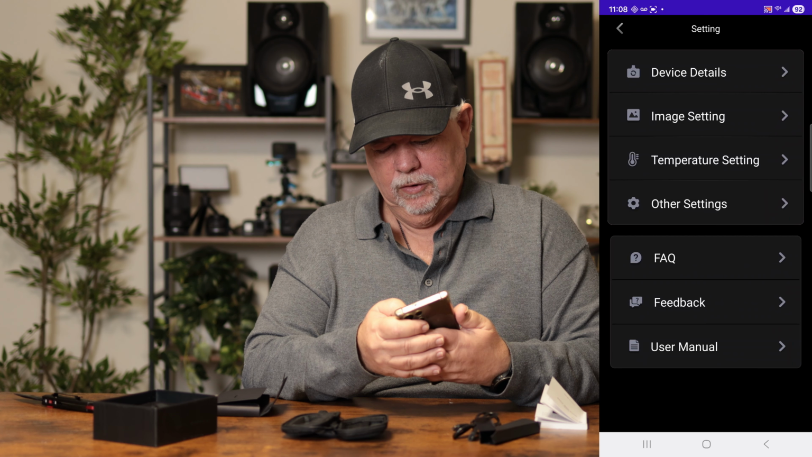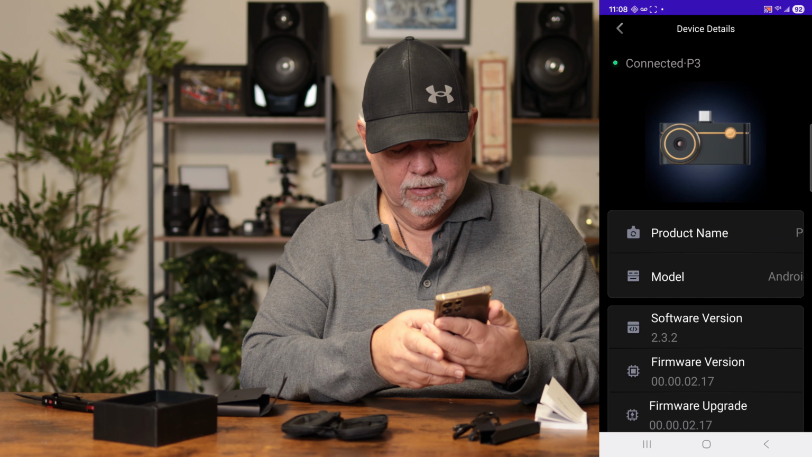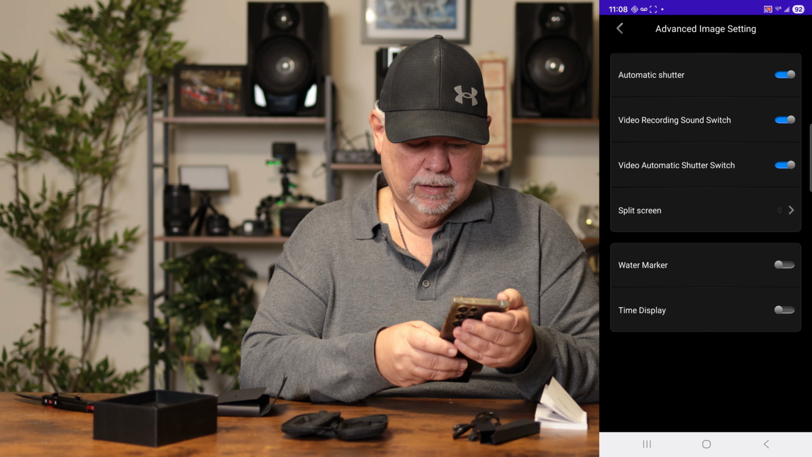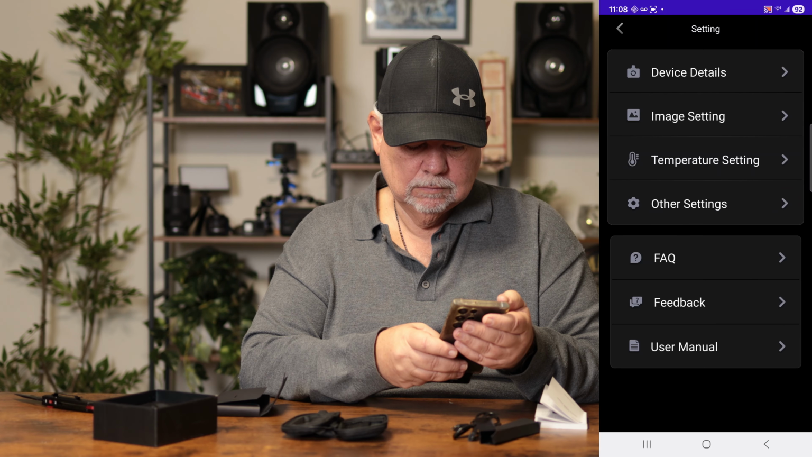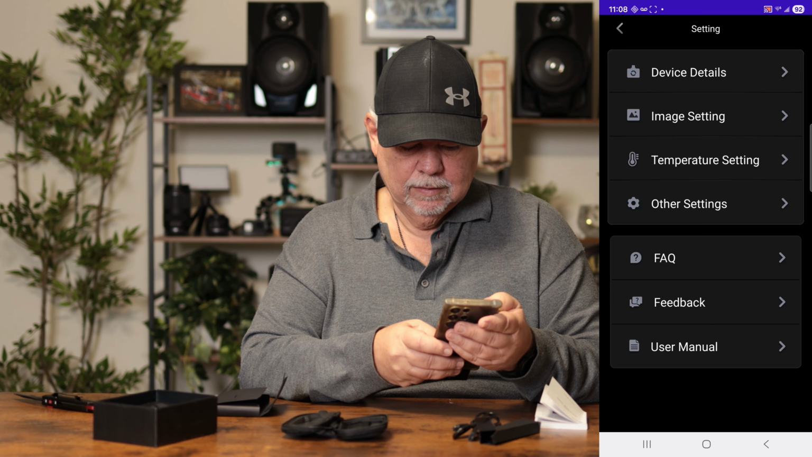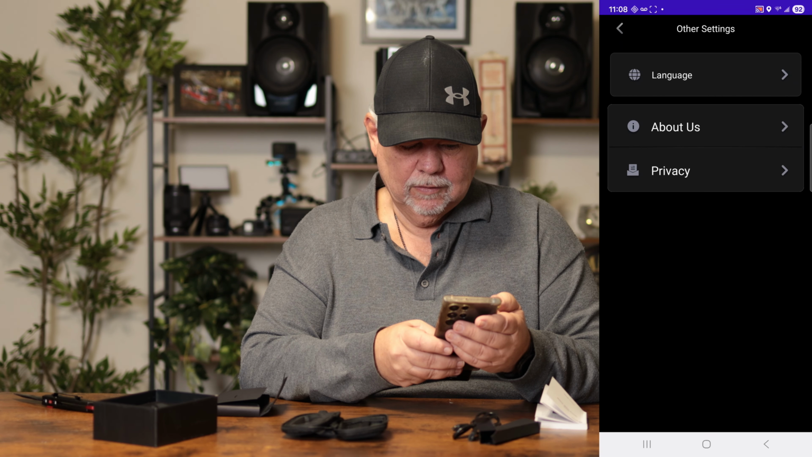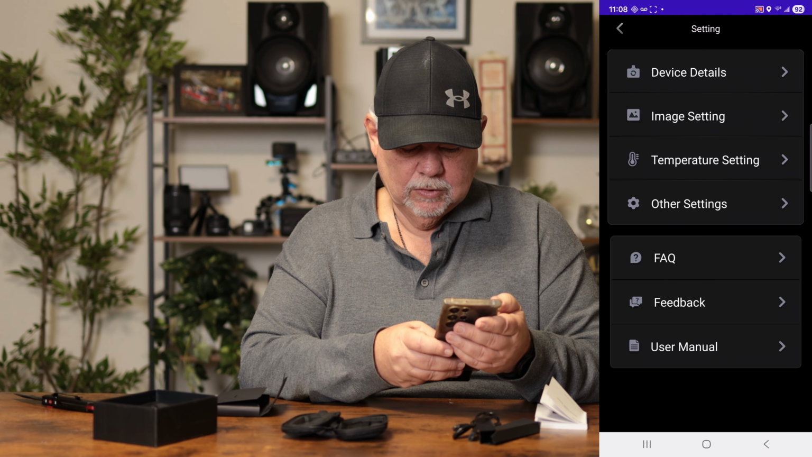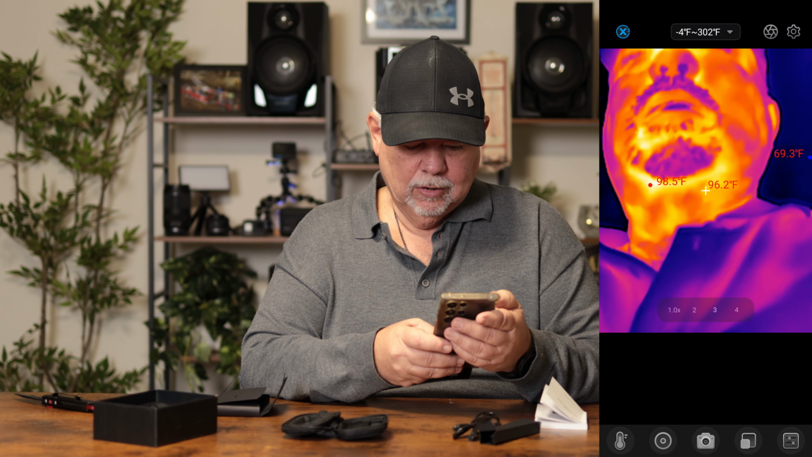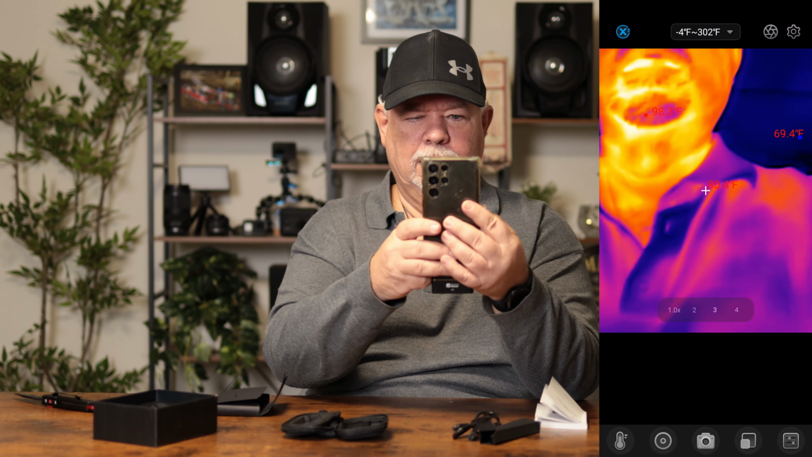You can go on to your different settings: device details, image settings, temperature settings that we just looked at, and other settings. Then you have your FAQ, your feedback, and your user manual. So there we go. We are in Fahrenheit now.